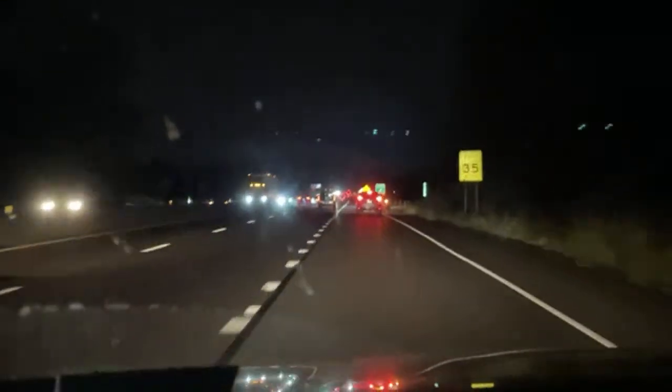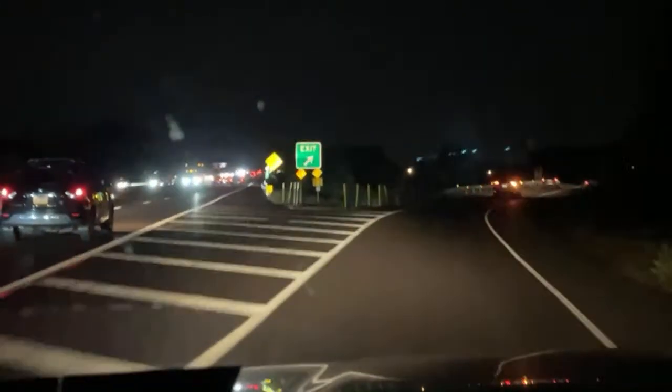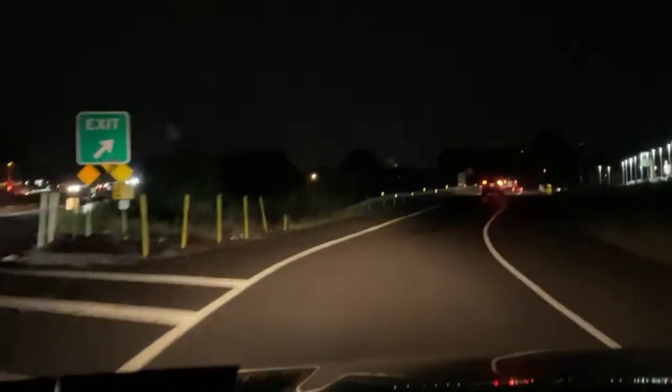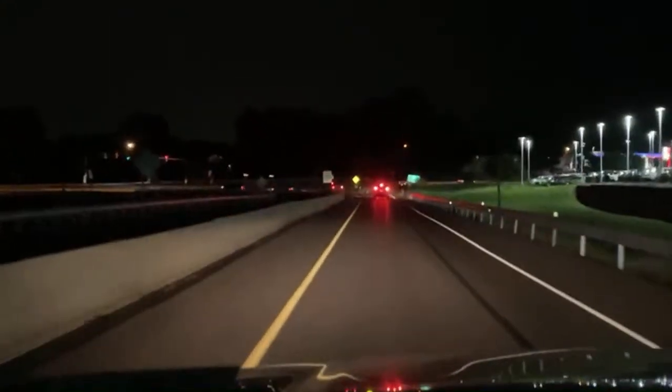Both lanes are moving. All 32 units responding to Route 22 eastbound. 3221 is 32 command on fire ground 1. Oh, it's all up on the ramp, so that ramp's gonna be closed. I see where they're at. Yeah, I see it. 3205, 3291.